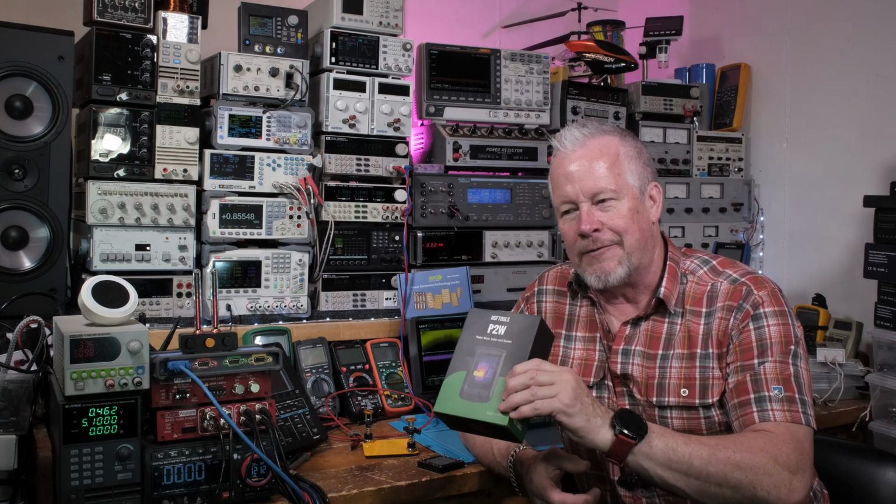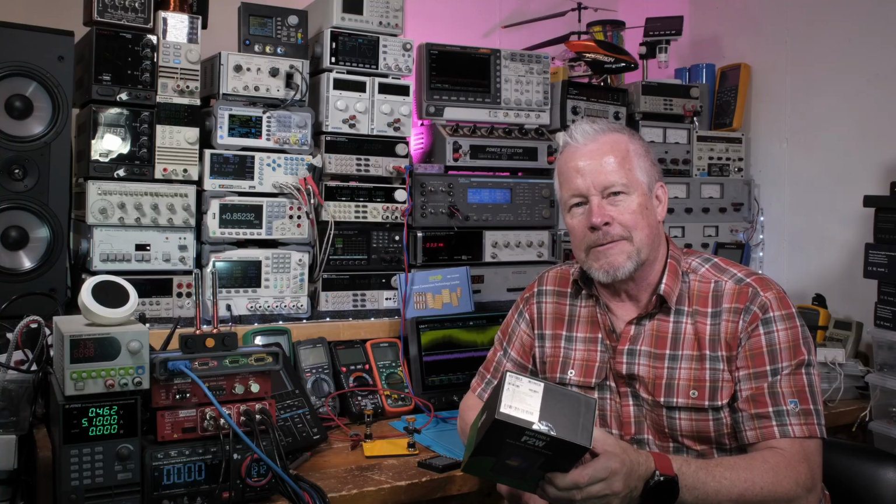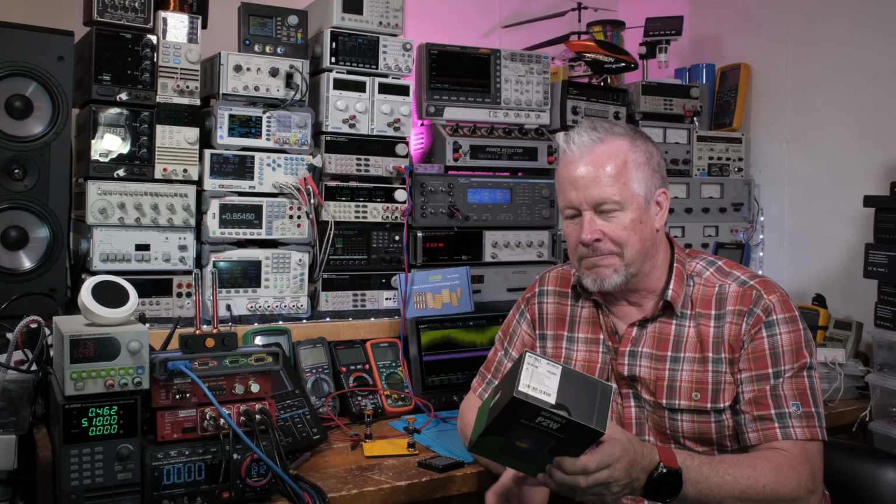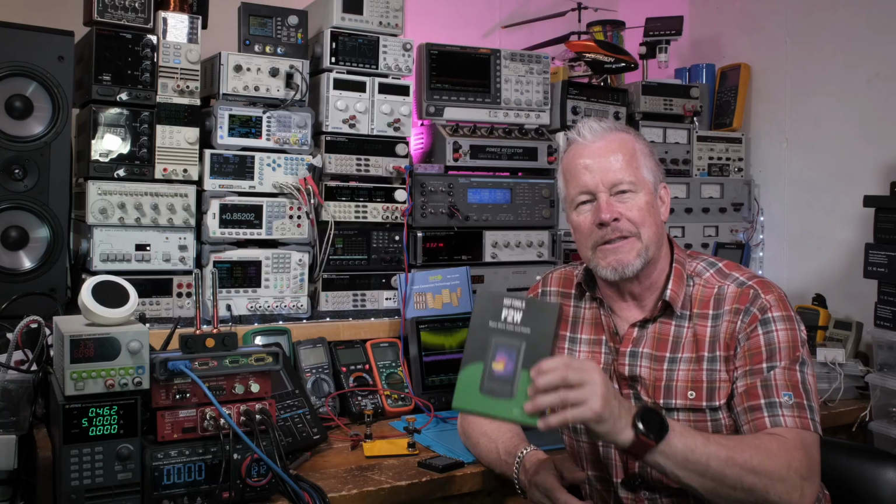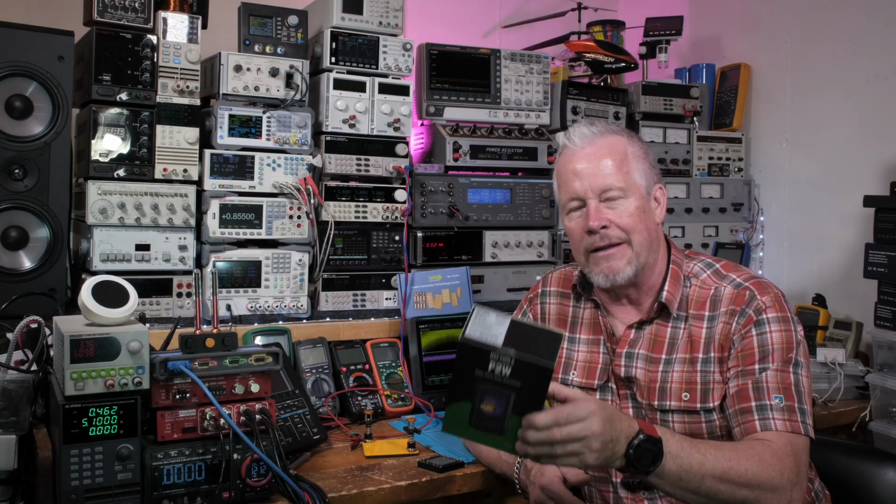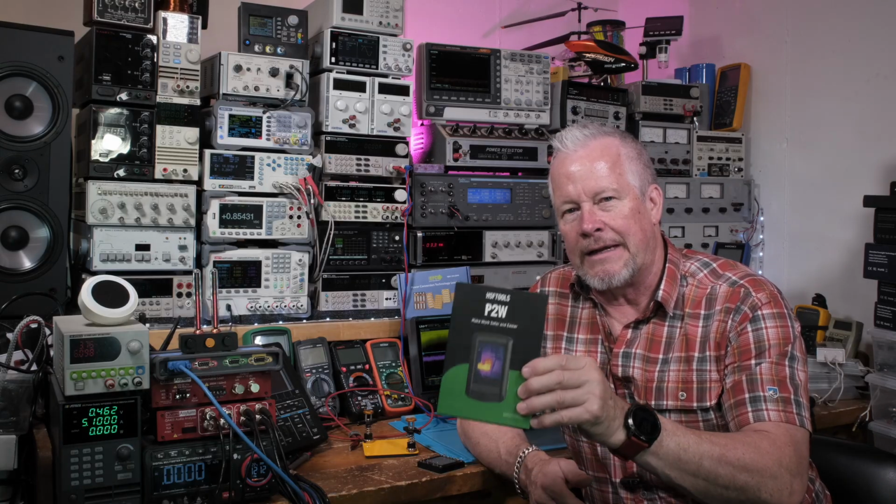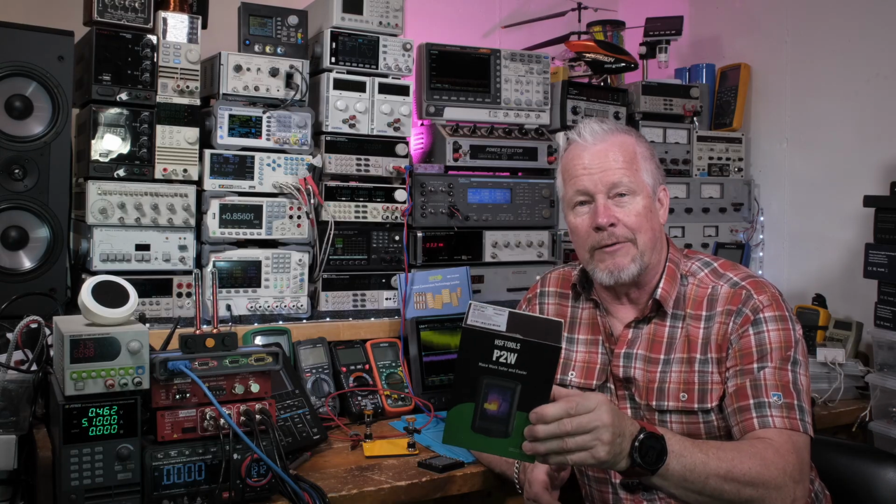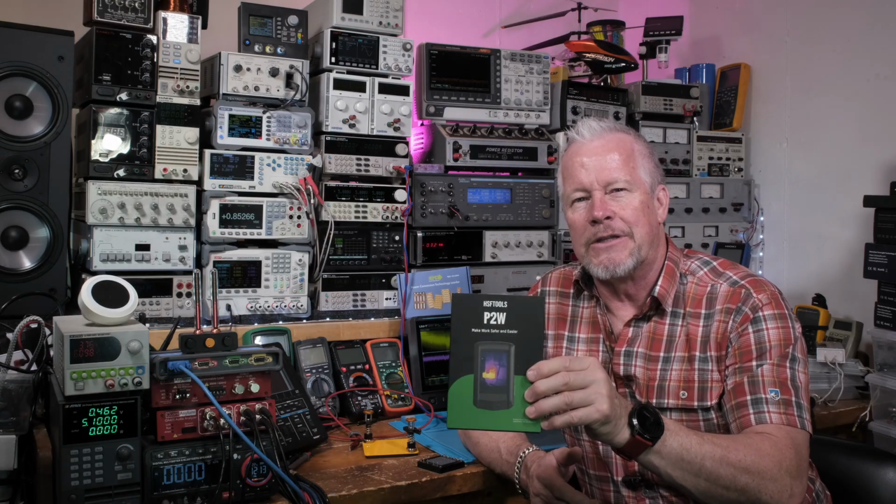I've taken it to a solar installation where I installed some batteries, and we had to reconnect cables and all this kind of stuff. Had to make connectors. This is great to verify the connections are running cool, that we made them right. There are no loose connections. It's 256 by 192 with the high resolution, super resolution. They call it a super resolution image.